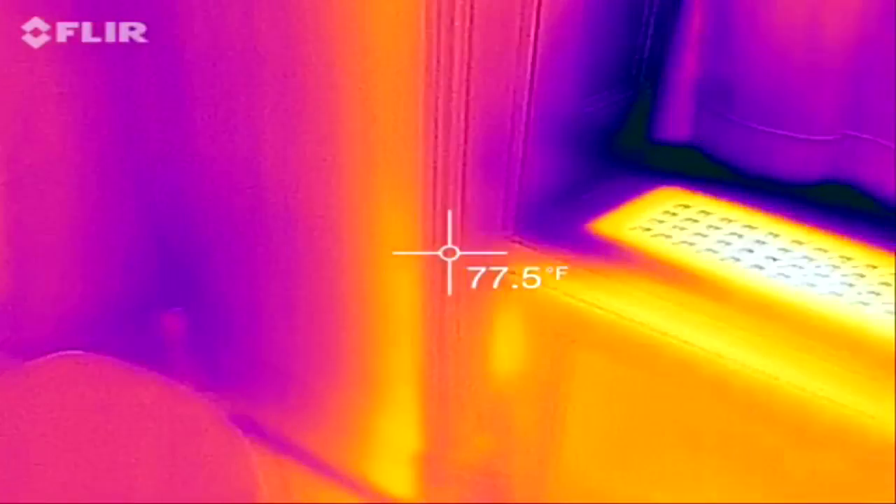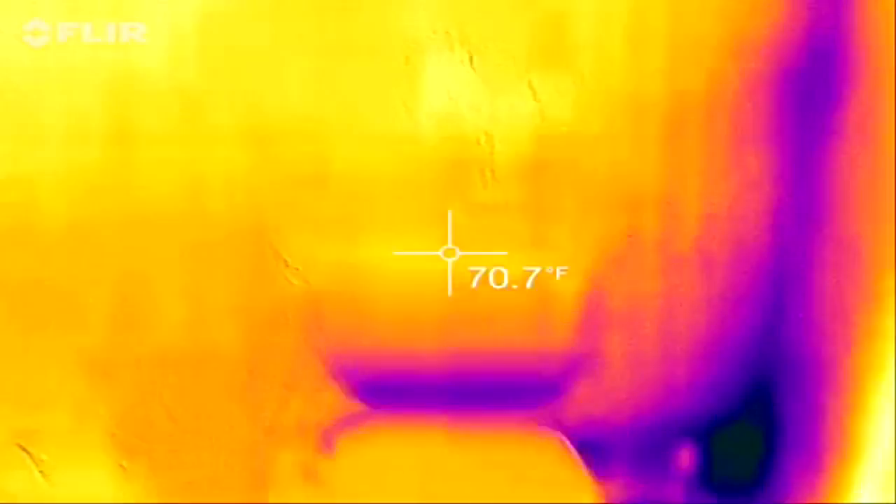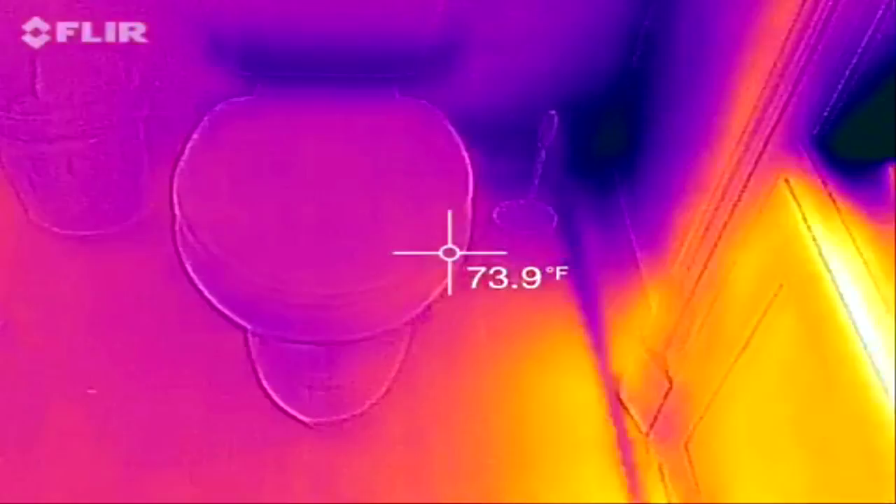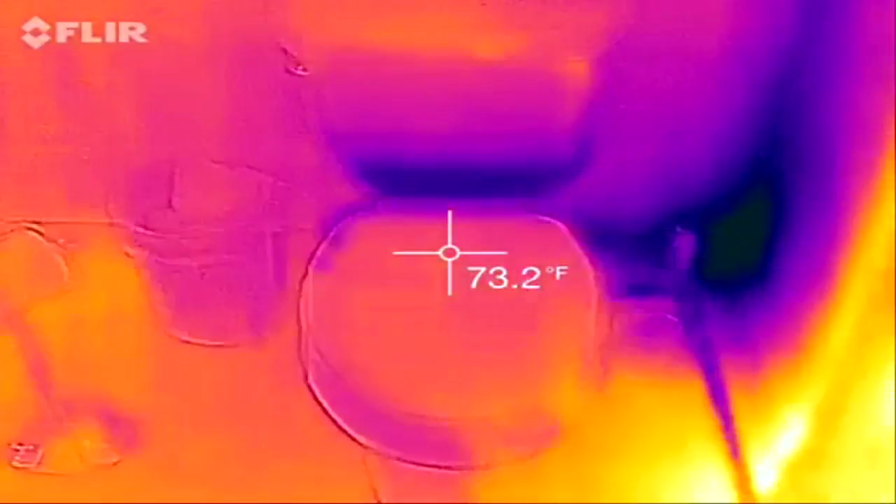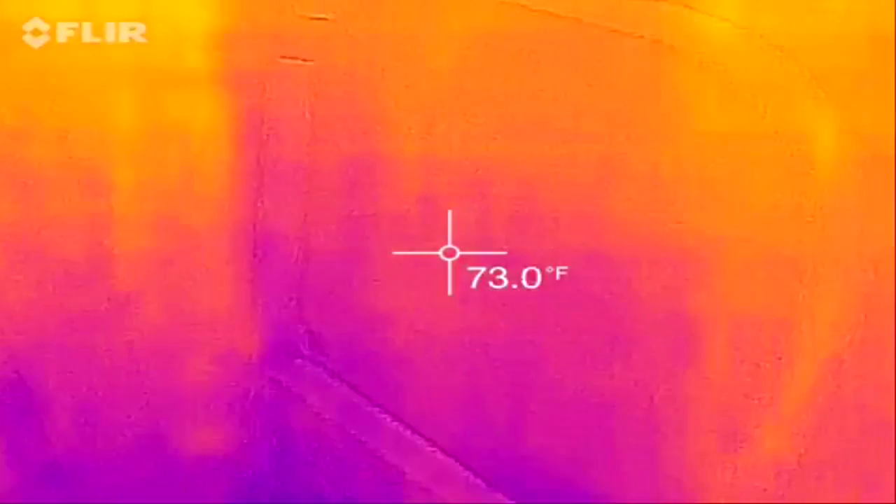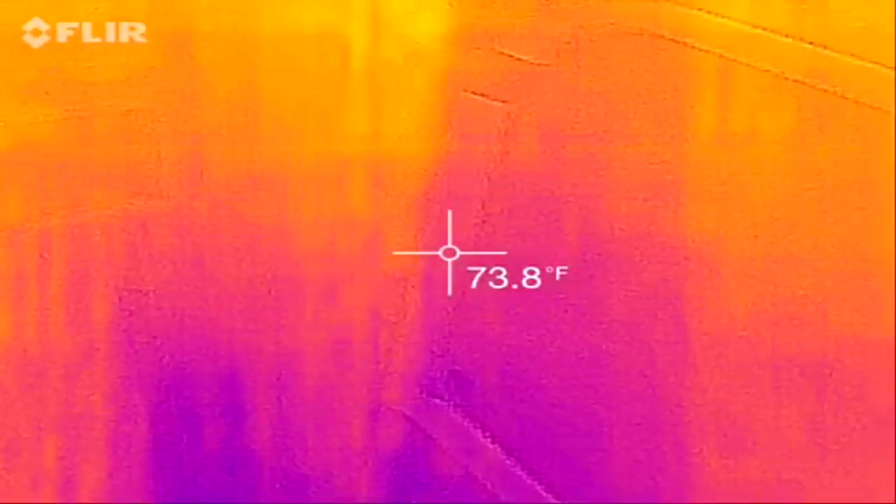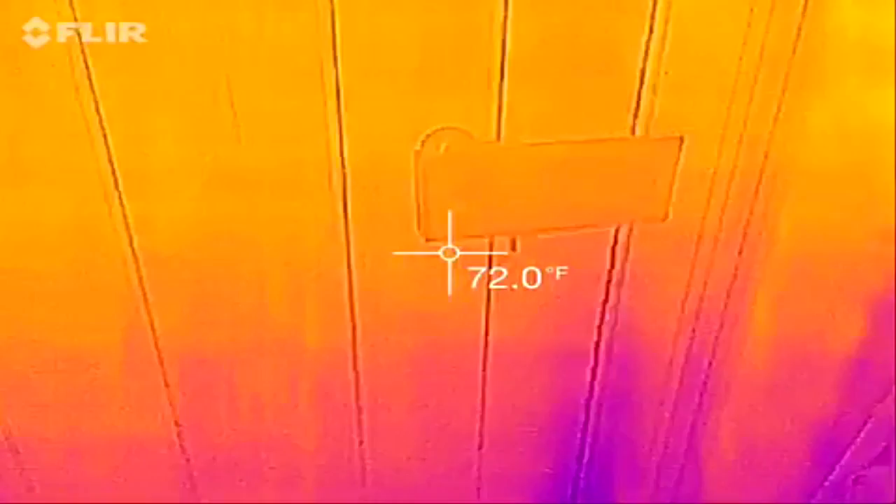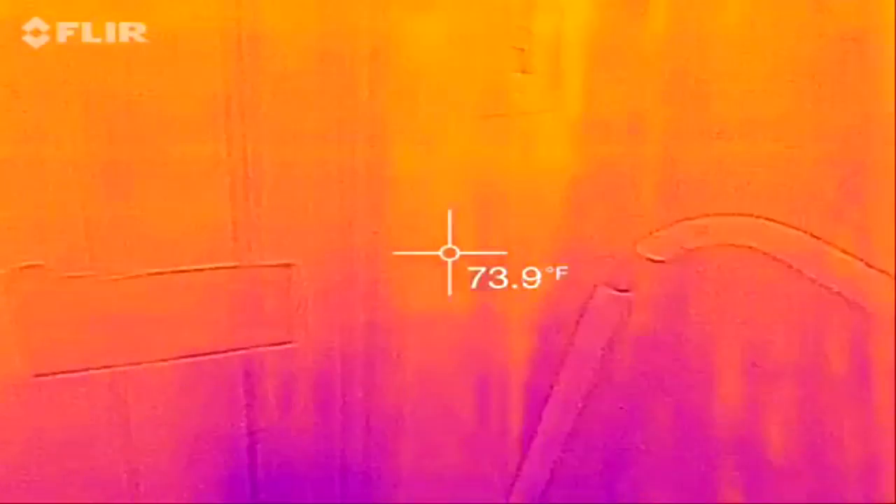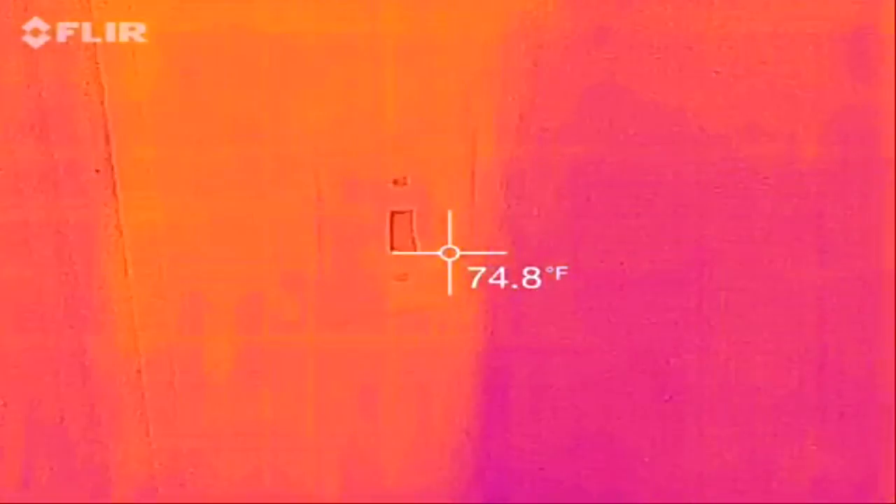Let's go down to the basement now. Oh, we're going in here. Let's see the toilet real quick. Alright. Let me switch to another mode real quick. We'll go with this. There are many modes you can use on this here. And let me go to the different modes.